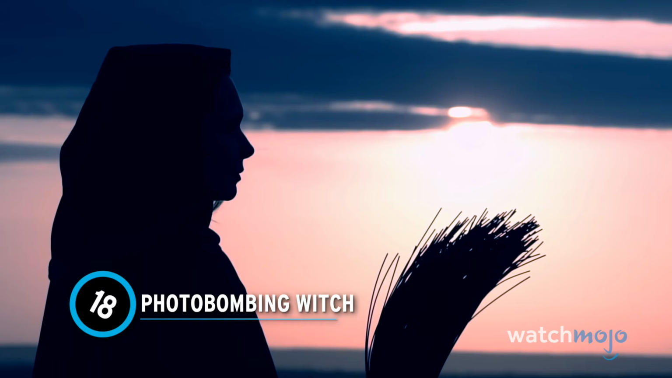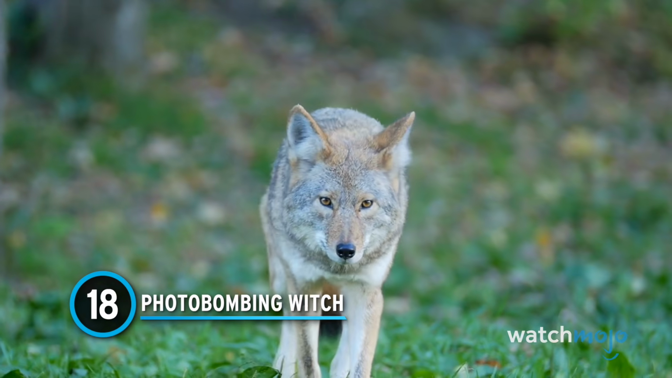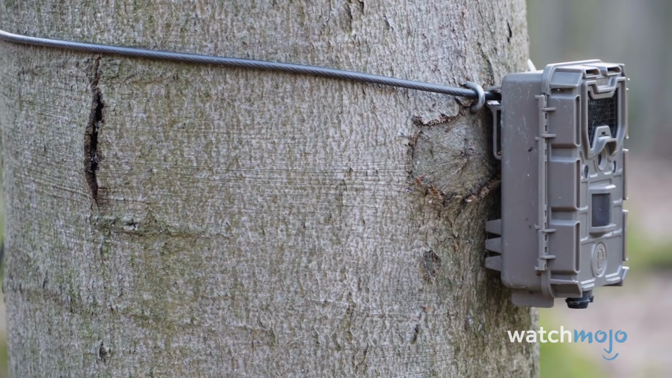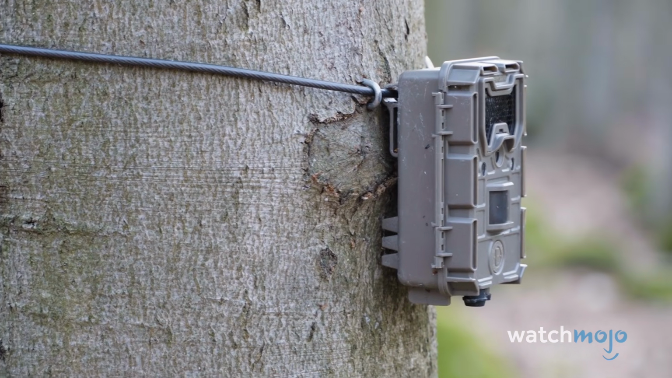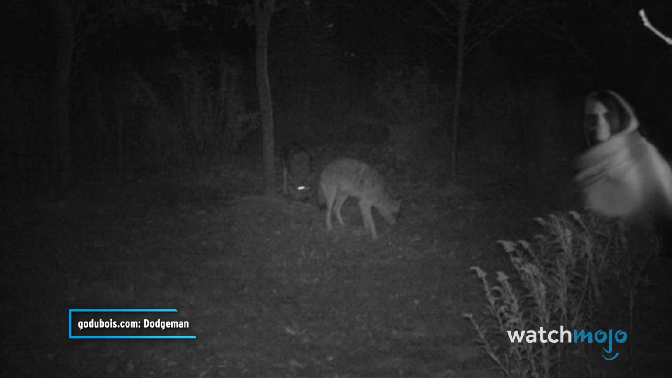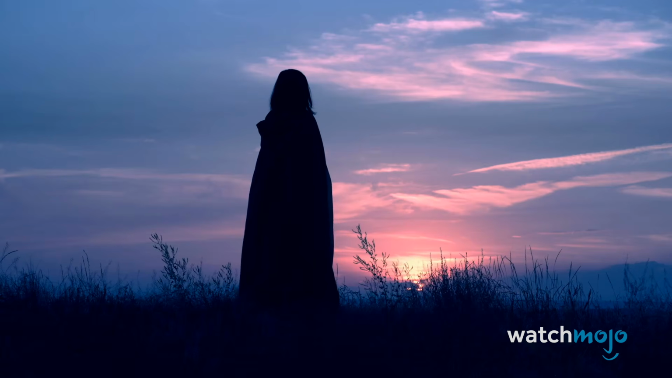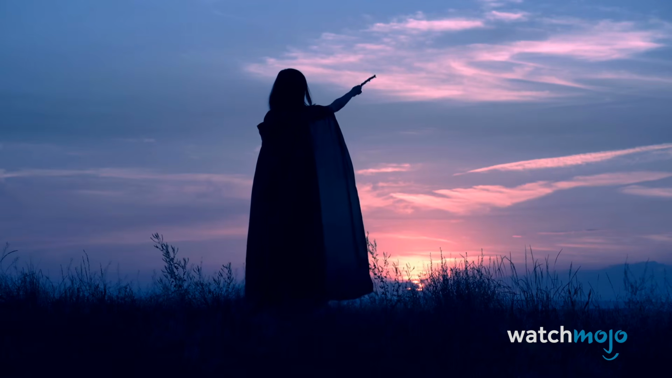Number 18. Photobombing witch. Coyotes can be a problem. Stay tuned for more on them later. As such, some folks put up cameras to see if an area houses any of them. But in 2012, one concerned citizen discovered something more unsettling than the carnivores. At the side of the image, a hooded creature with a white face and dark hair stares at the camera and into our souls. Seemingly, a witch with only half its body visible had been photographed.